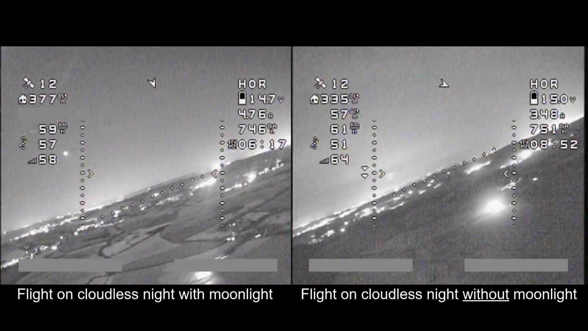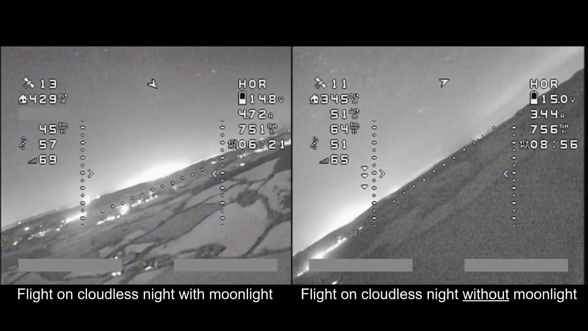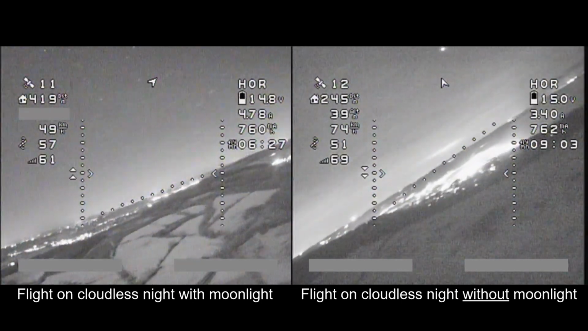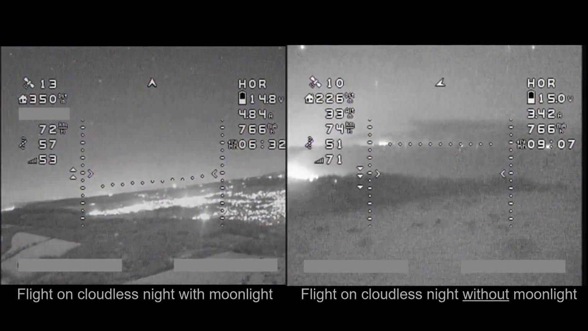Whereas in the previous flight, you could clearly make out the fields and the boundaries between the fields and things like that. On this flight, although you could still see those details, they were much harder to see. It took a little bit more effort to navigate where you were going. But it's still perfectly flyable.